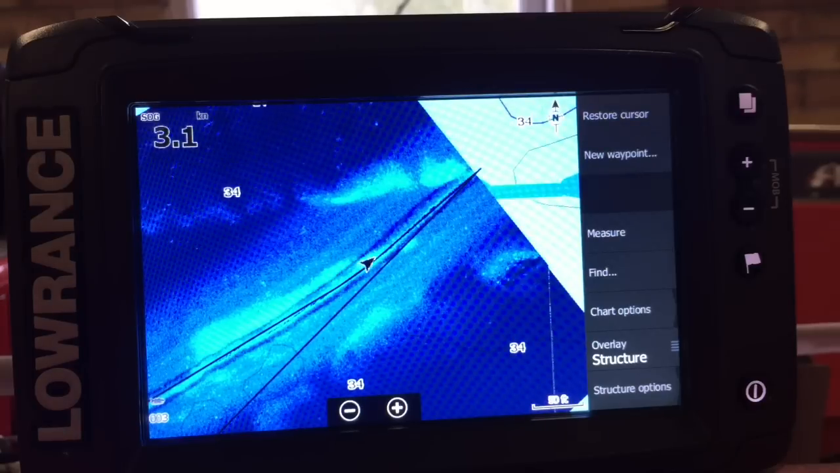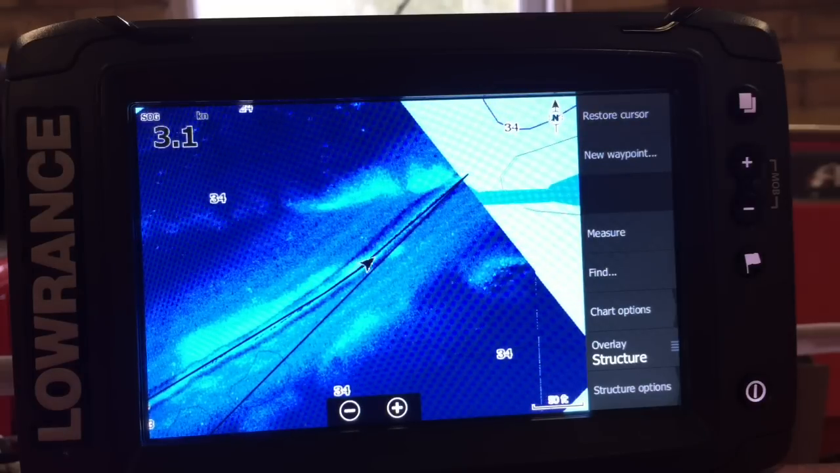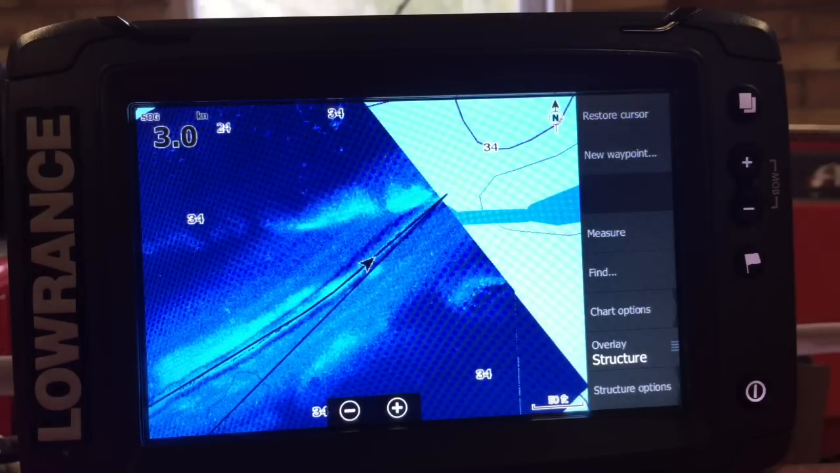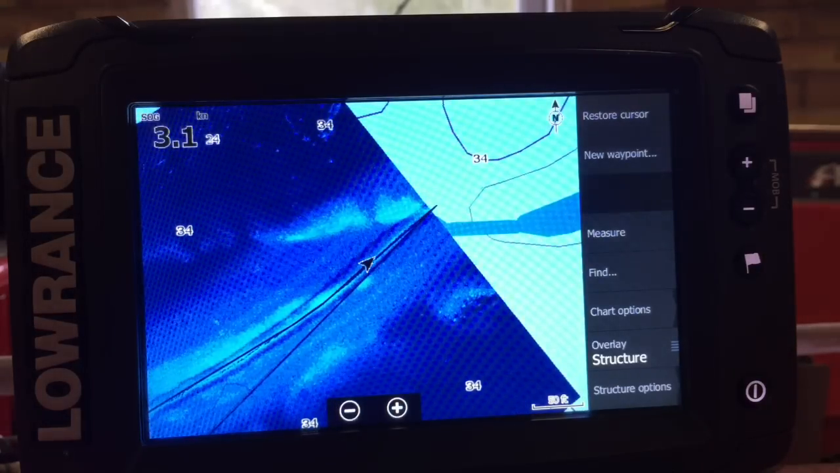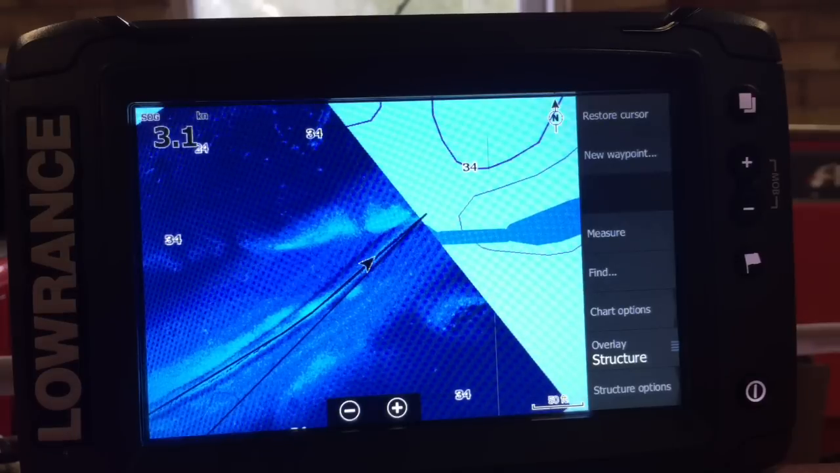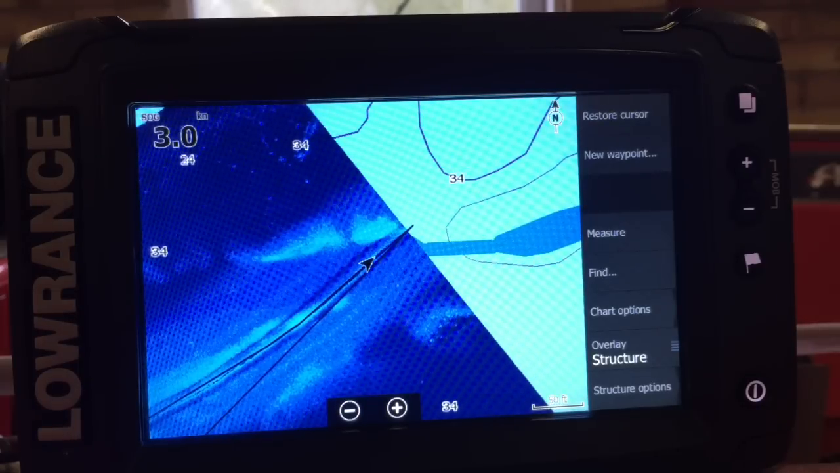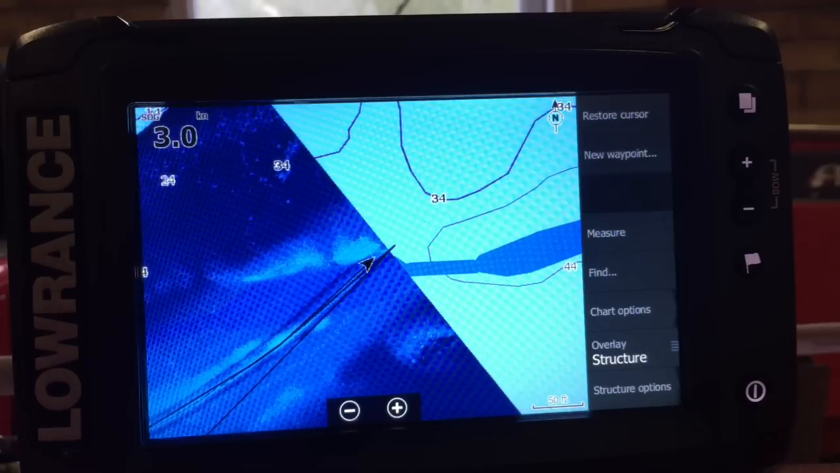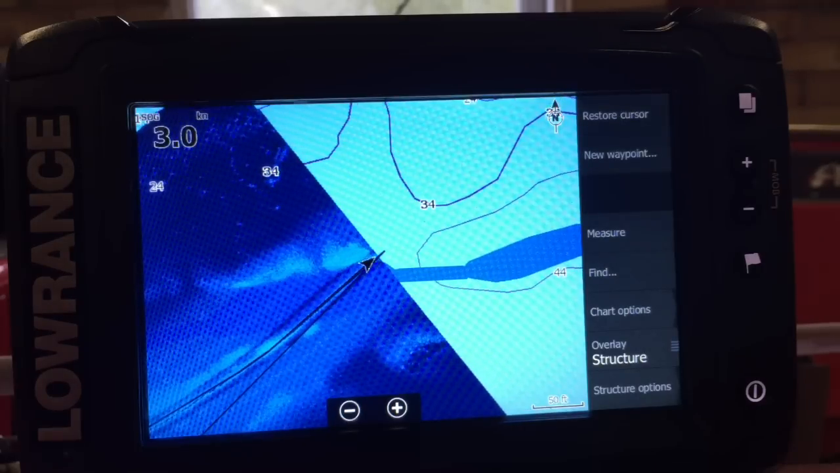Now, some finders like Humminbirds actually can do that live. And on the new HDS models of the Lowrance, if I'm not mistaken, you could do that as well. So it's really, really clever stuff. Unfortunately, this finder isn't up to this job, but I can record this data and put it over the top, and then go back and watch it, and it plugs into the computer as well.